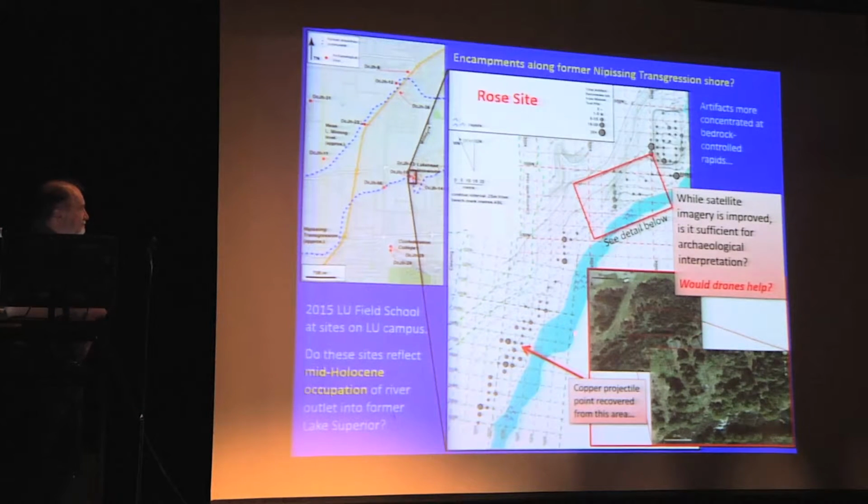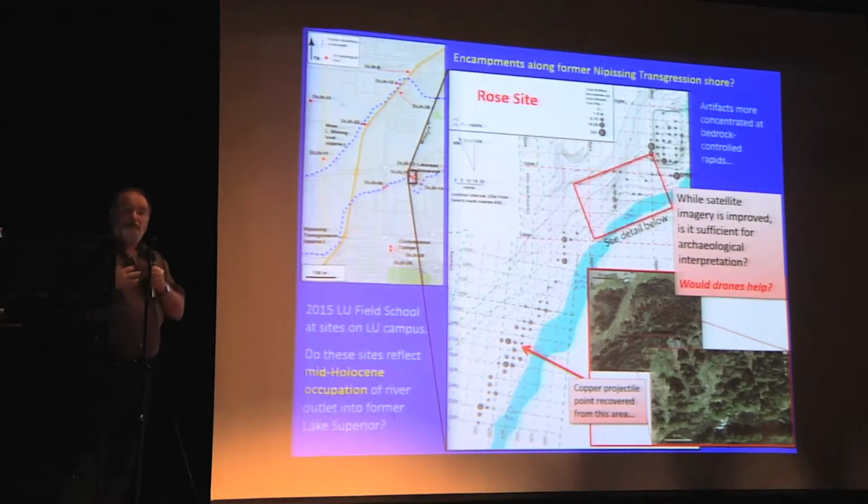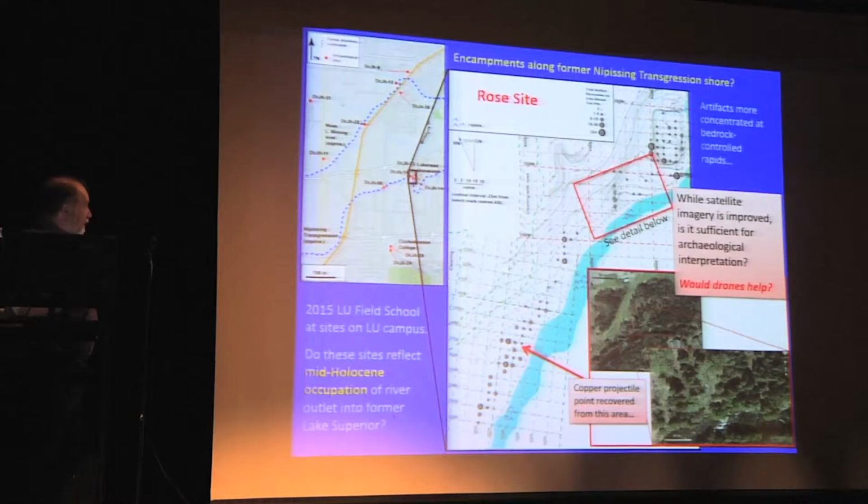Now, these are some satellite images, the best available satellite images that I could find, and while they're not bad, they are useful for sorting out some of the important landscape features that seem to be associated with the artifact distributions. They don't give us a lot of detail.